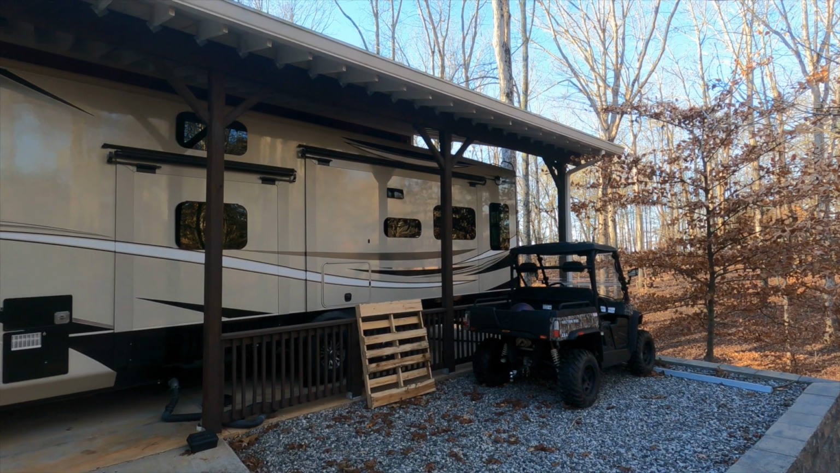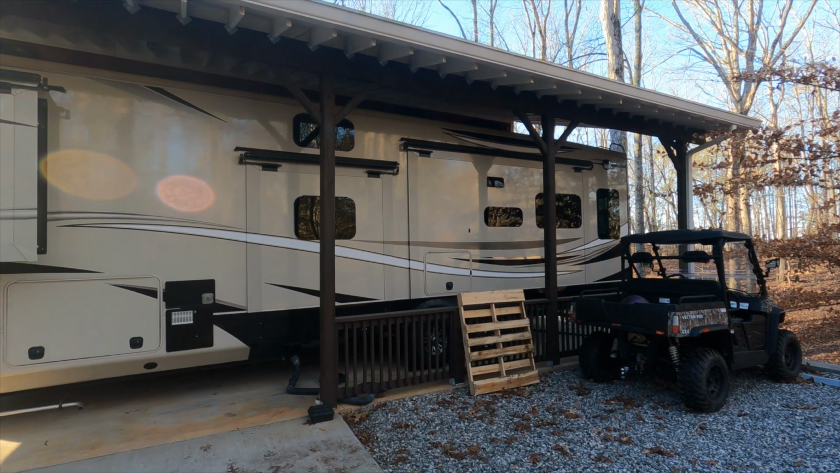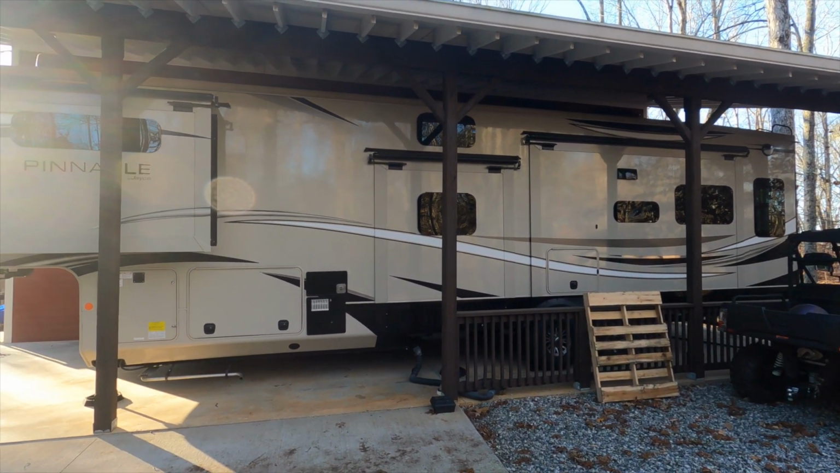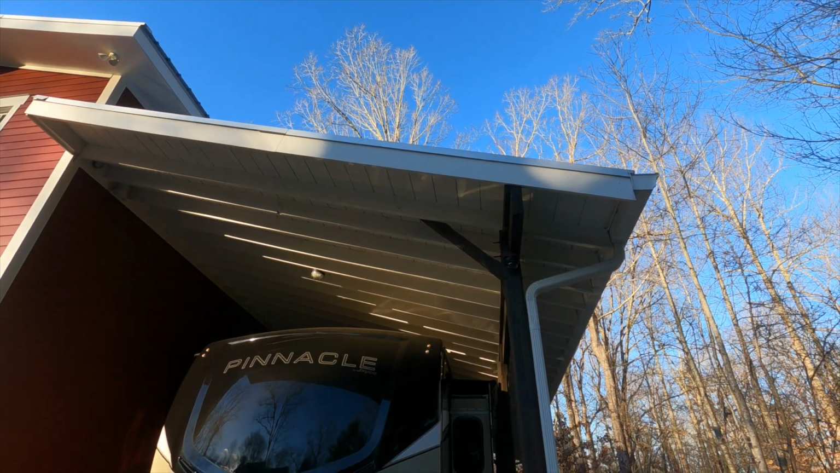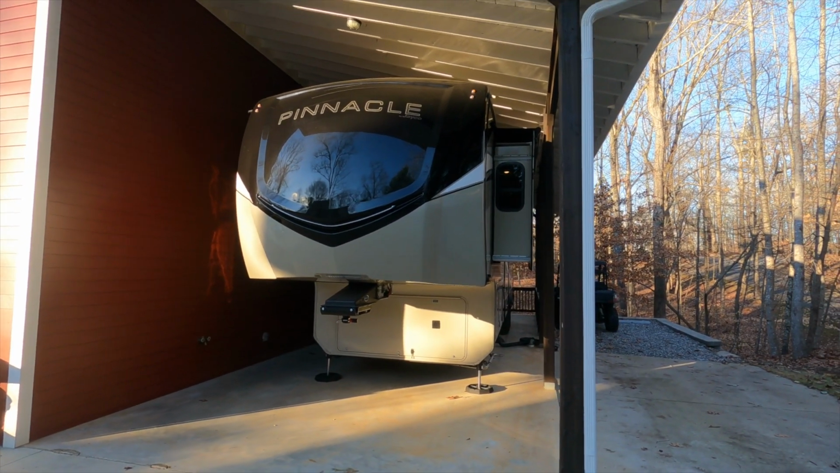Imagine, like I said earlier, what it would look like on the underbelly if I hadn't sealed up mine around the edges. That heat would just be leaking and dumping out like crazy around the perimeter. Well, anyway, it is still 6 degrees outside, so I'm gonna go back inside to try to warm up.